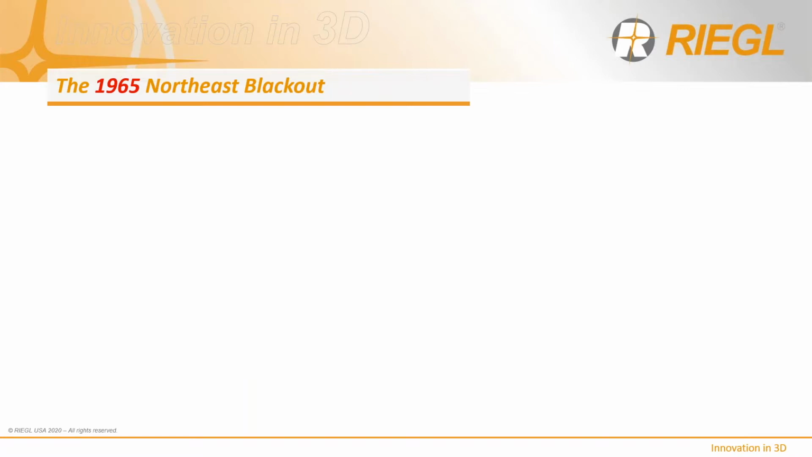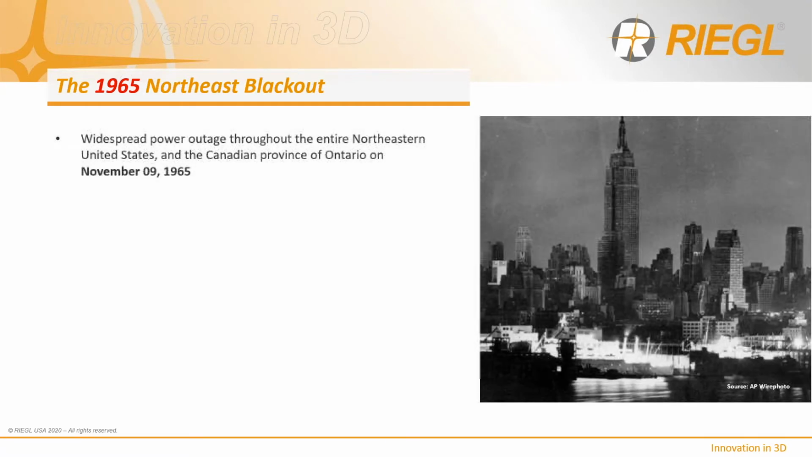However, two transformative events occur that highlight the dependence of the North American industrial engine on the reliable production of electricity. The first is the blackout of 1965. On November 9th, a massive electrical blackout occurs in the North American Northeast. It affects both the northeastern United States and the province of Ontario, Canada.